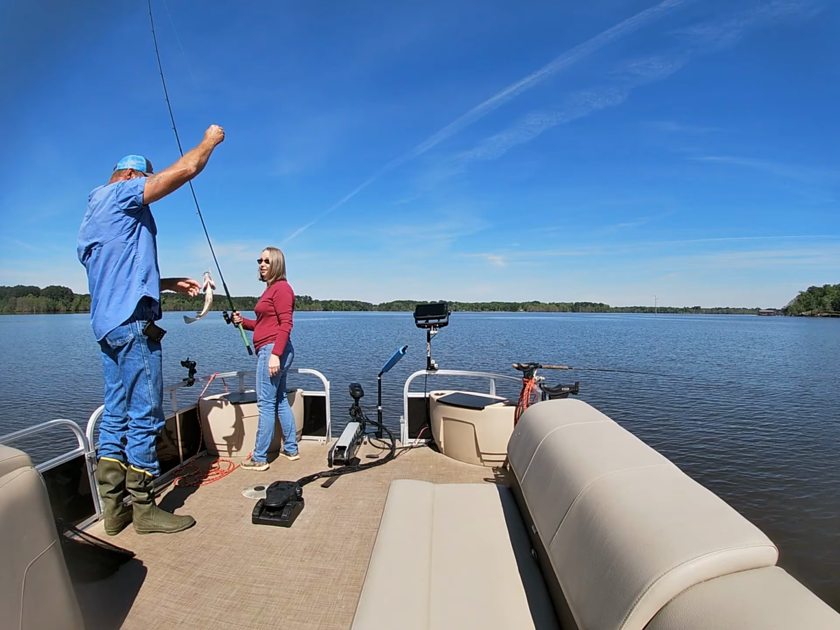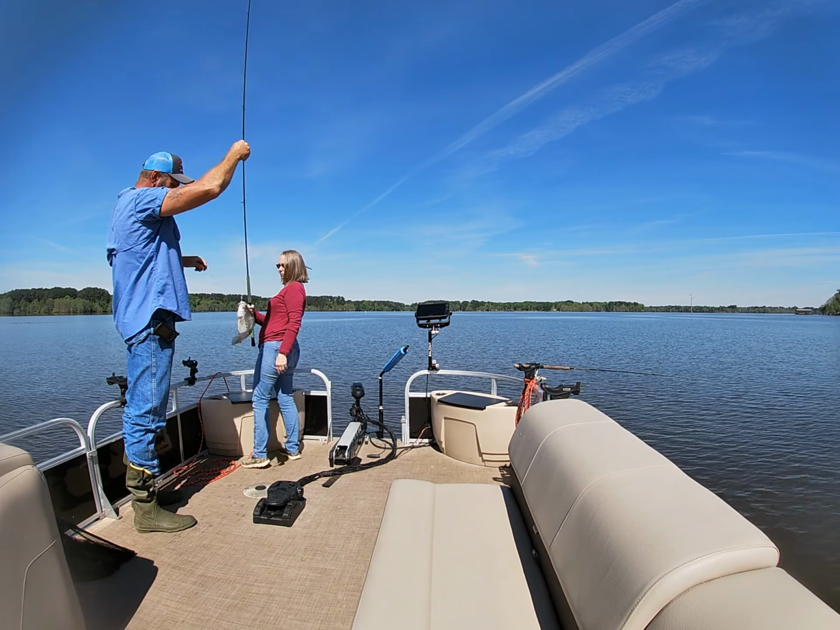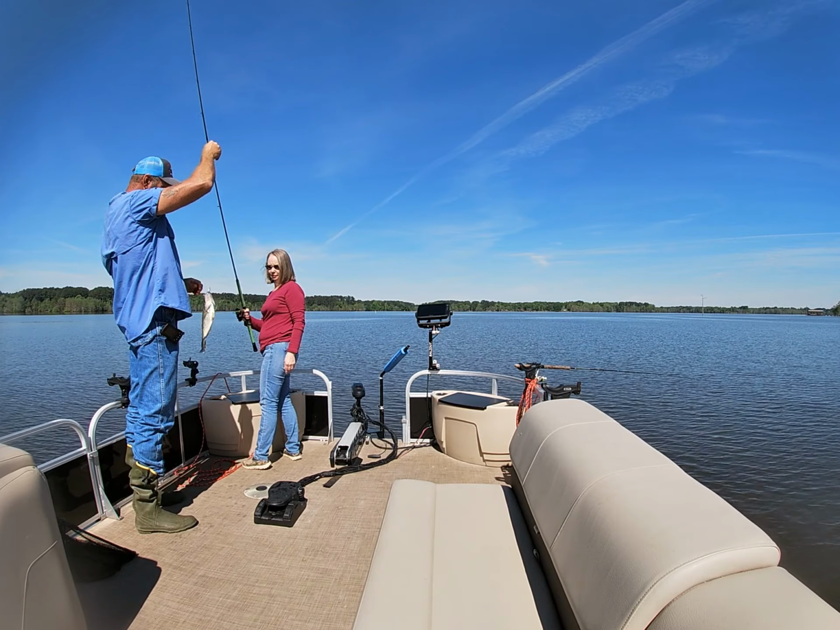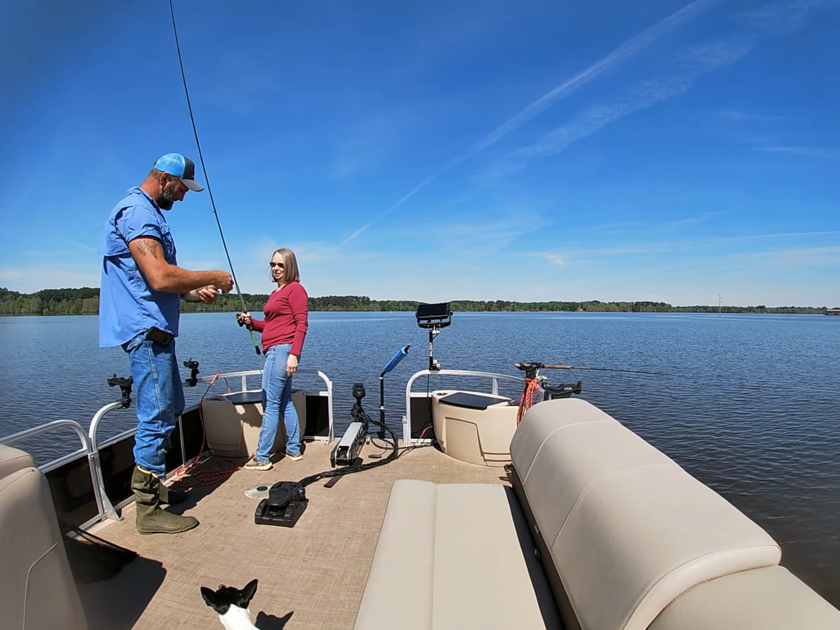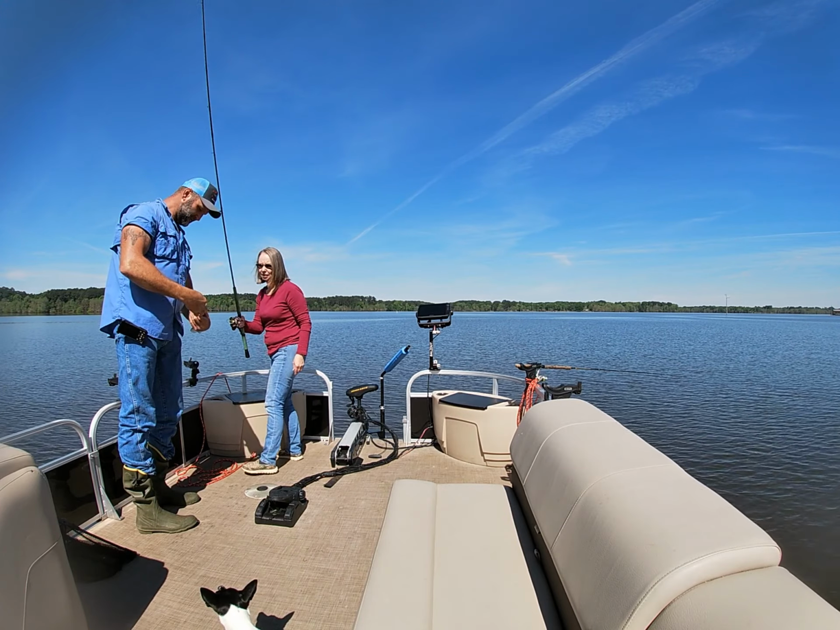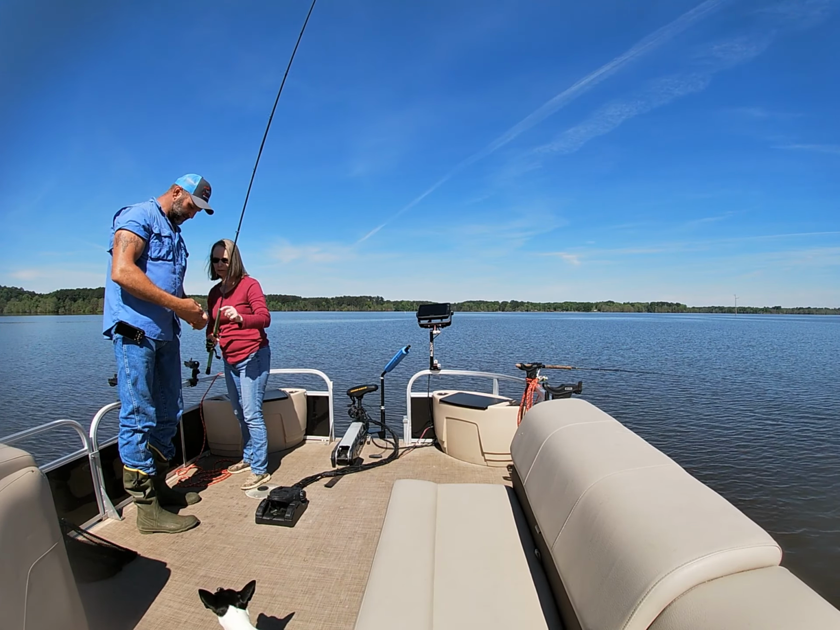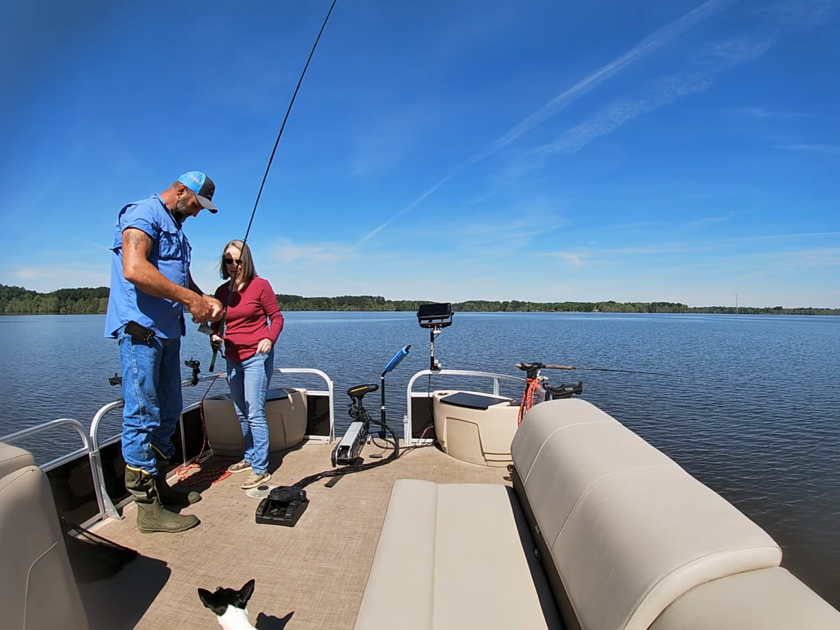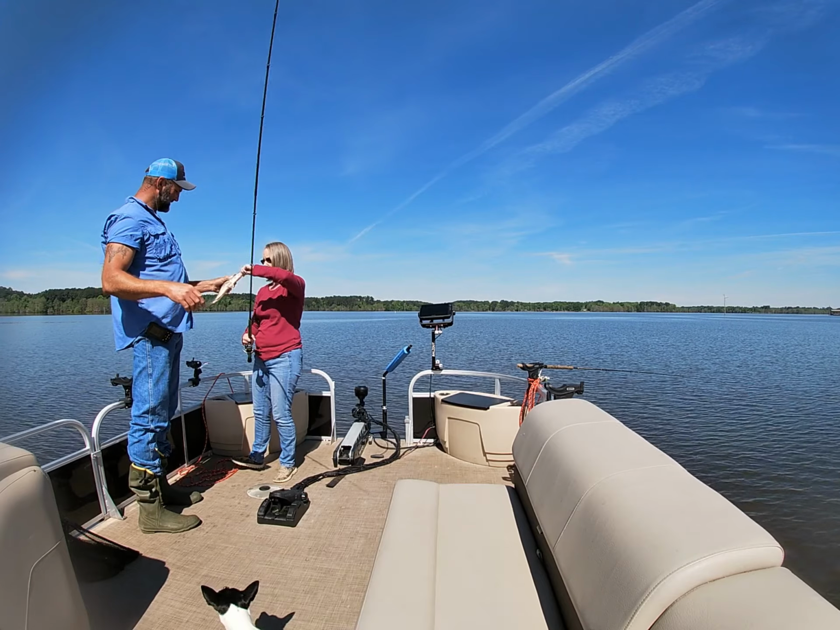Look at that pretty crappie. Look under his gills. He's split open on both his gills. Ooh, he's been caught before. I've never seen that. Look at that, both sides. Almost like somebody did that. Where'd that poor thing go? Good job.